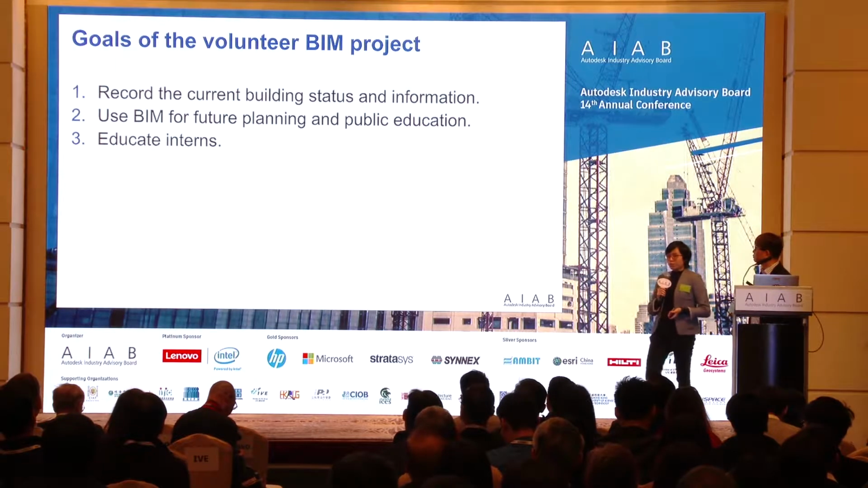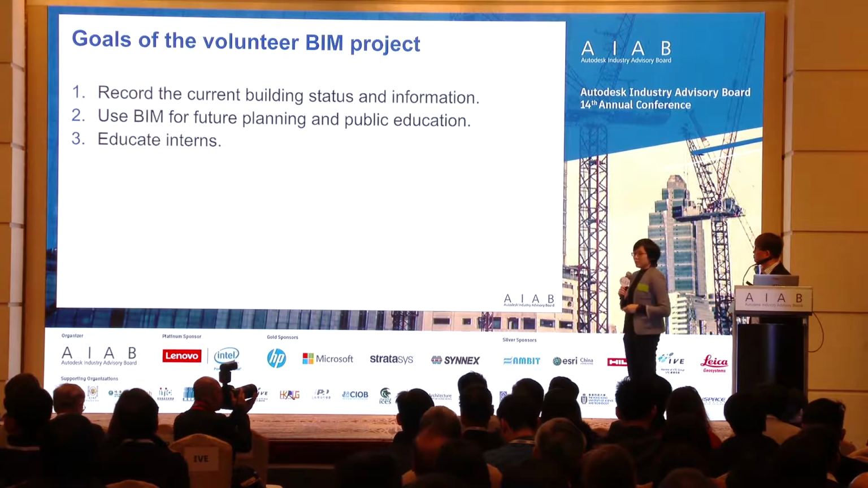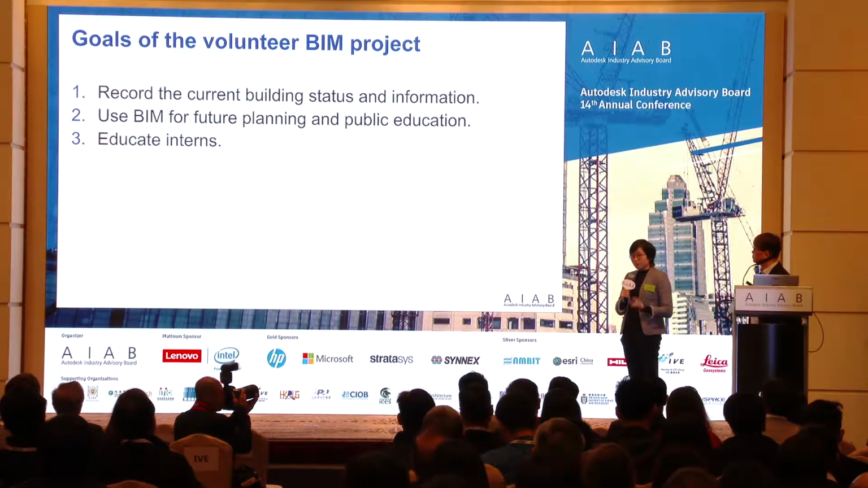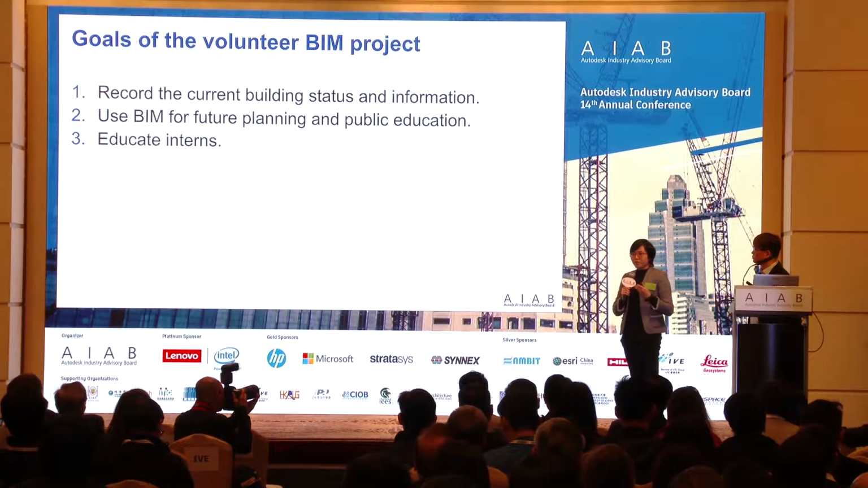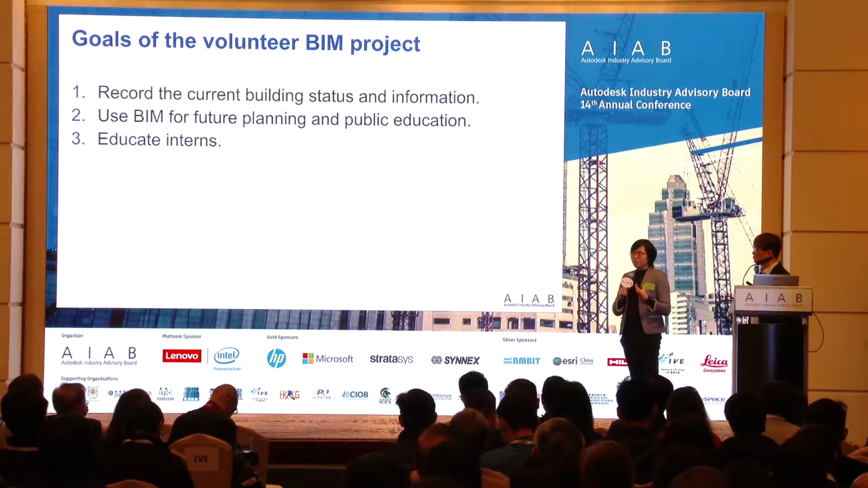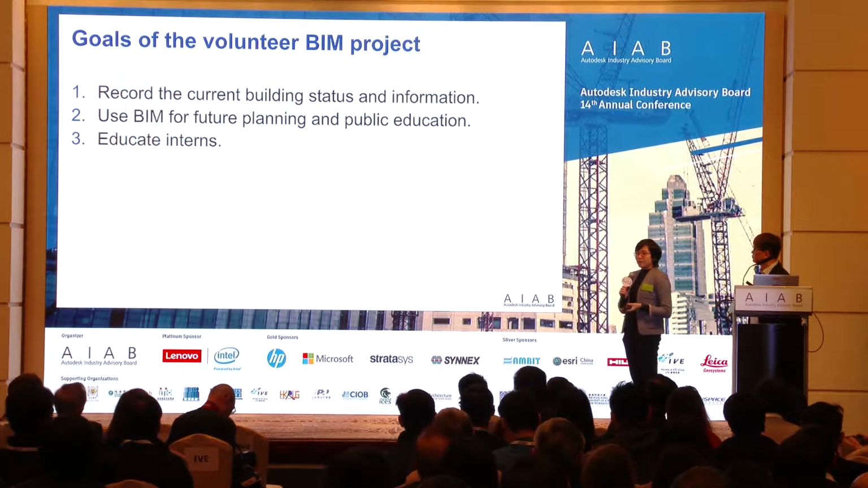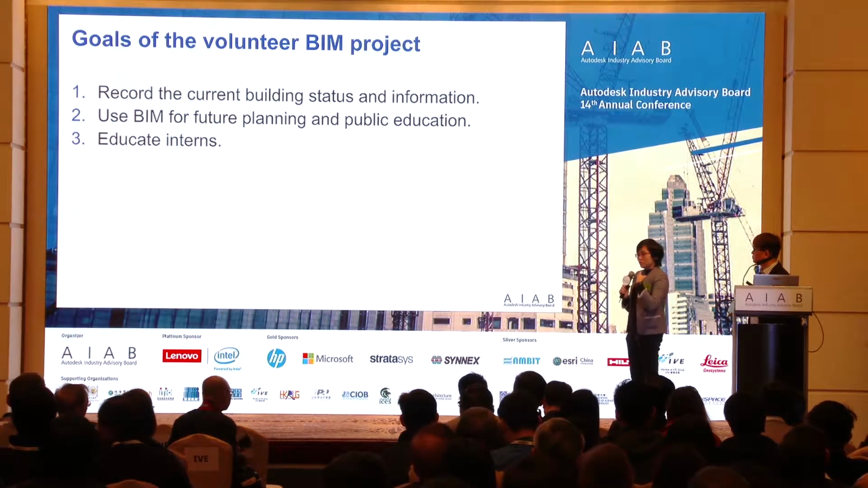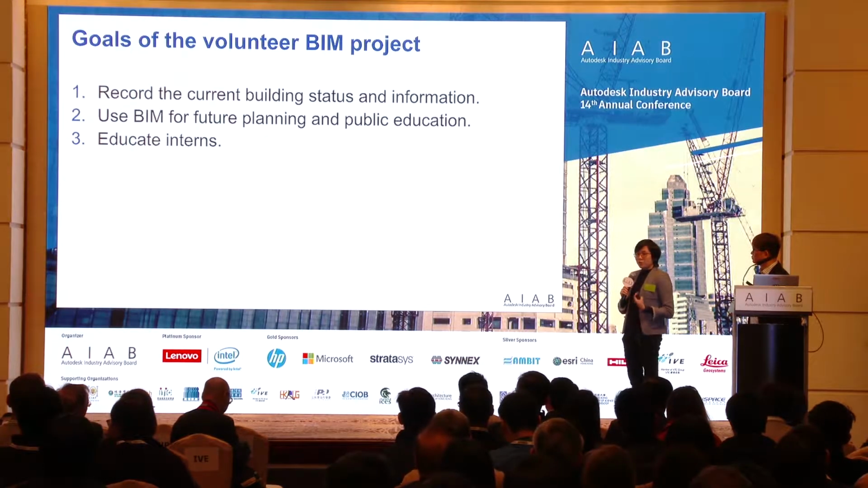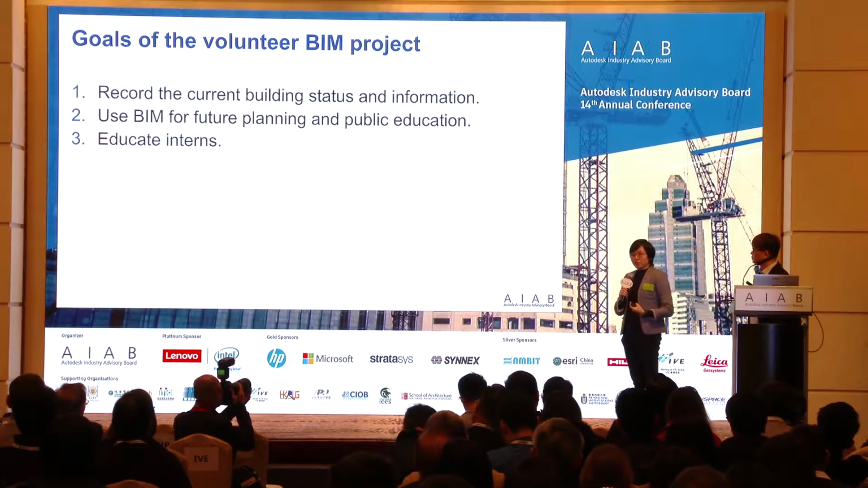For this project, we have some goals. The first one is to record the current situation of this museum, because it is a very old building with very old, aged drawings. I only received some hand sketches, so we have to do laser scanning to record the current data. And once the BIM model is ready, we put it into VR to show that even for old buildings, people can use the latest technology.